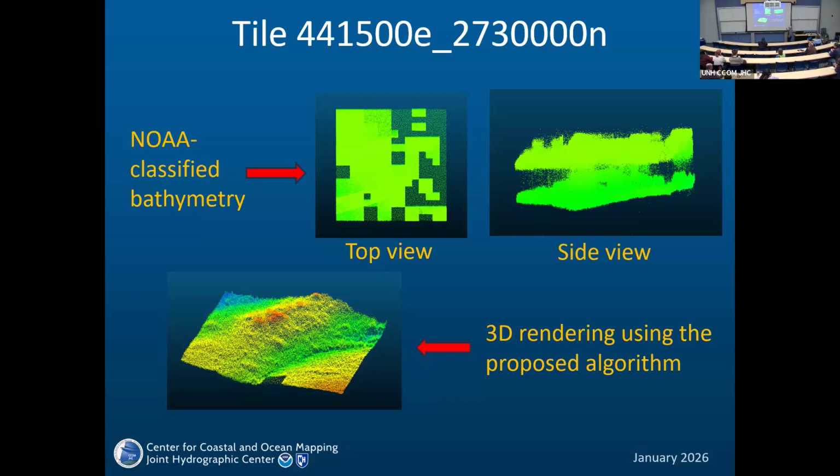If we look at this from the side, we see clearly two levels. This could be bathymetry, this could be bathymetry, but it could not be that everything is bathymetry. Most likely, of course, bathymetry is the bottom side. To compare, this is our processing of the same tile. I think it makes much more sense than the NOAA classified bathymetry.